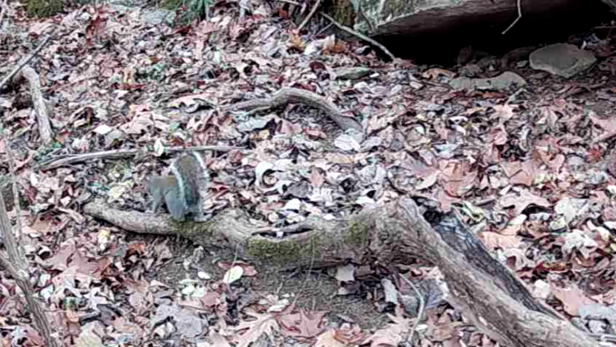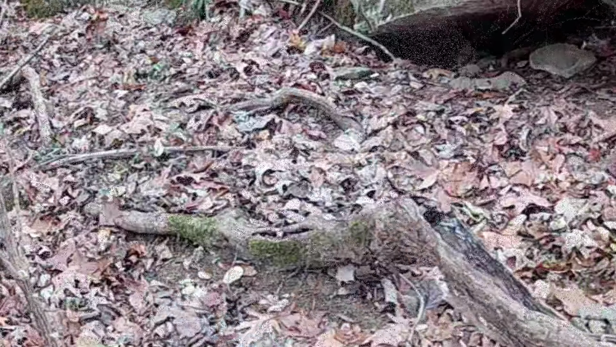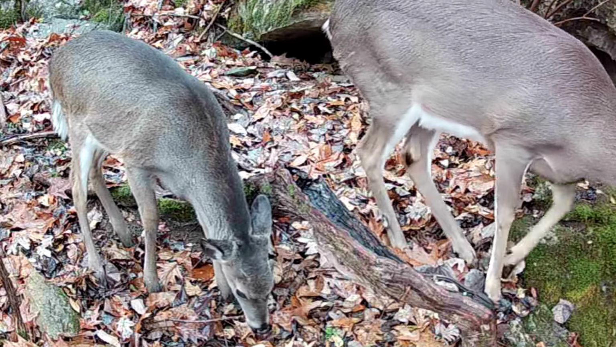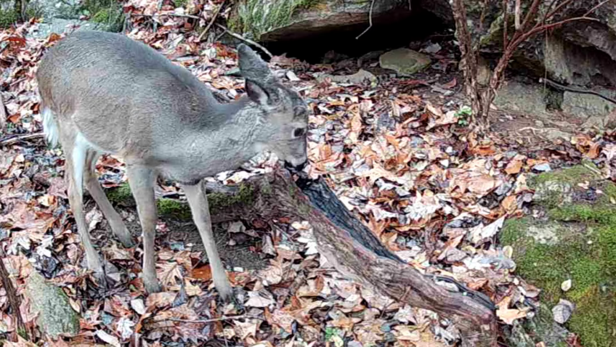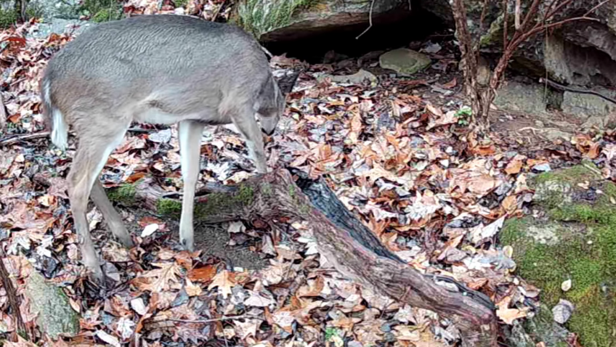And there's little Ricky. He's looking for them walnuts. But they ain't to be got, but the acorns are. And the deer browse up here too, just like anywhere else. Mommy and one of her yearlings.